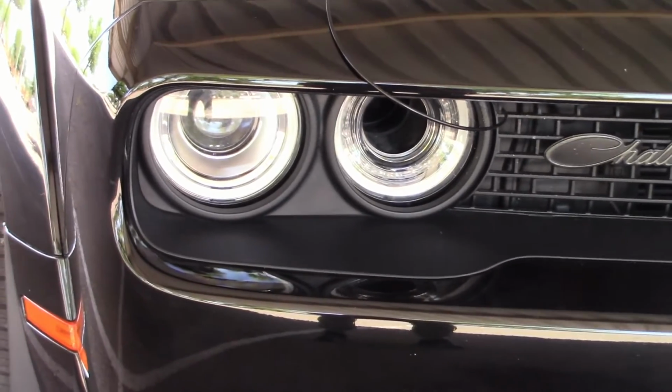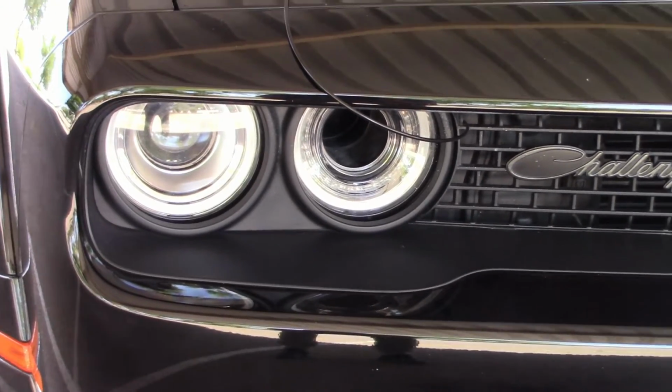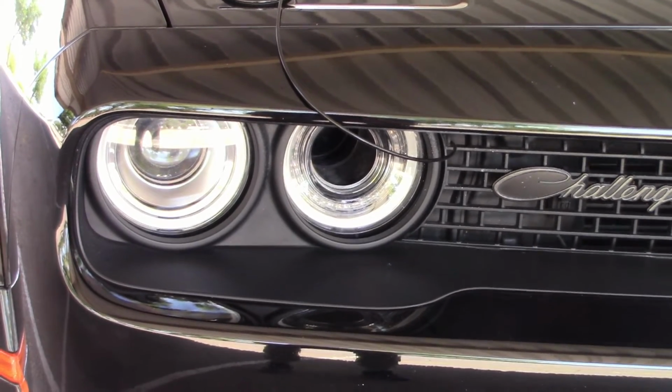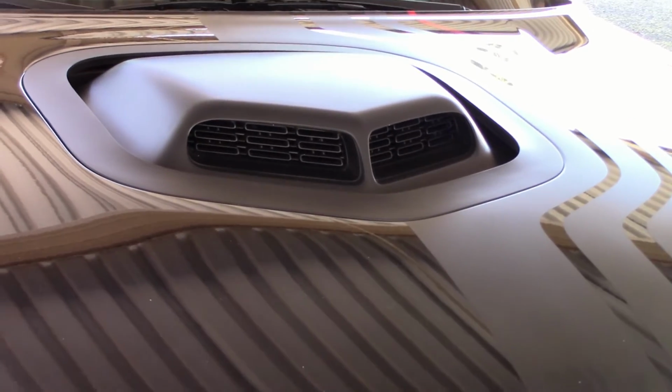And this one's missing a headlight on each side because this is an air scoop, so you suck in more air. Designed primarily for the Hellcats, but I guess they decided the SRT needed more air too. Guess the old shaker hood just isn't enough.